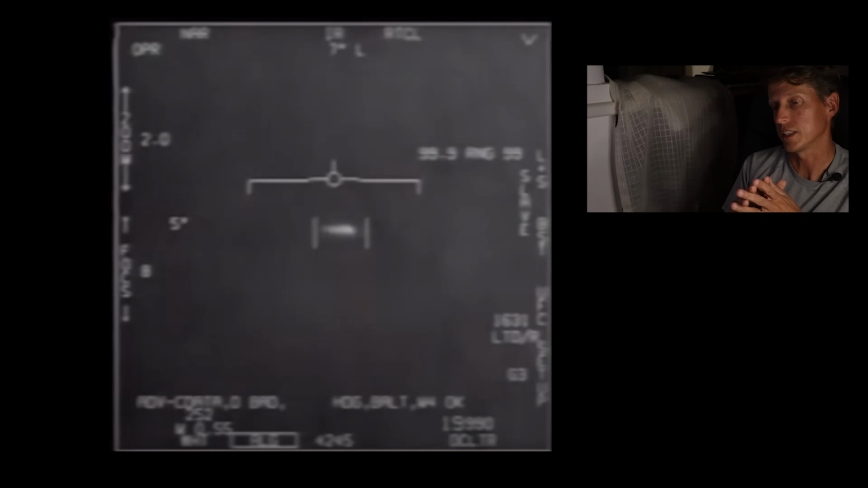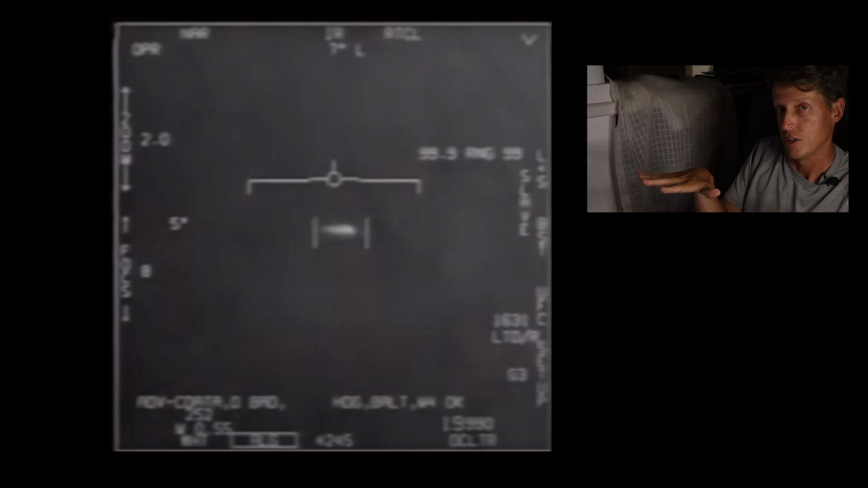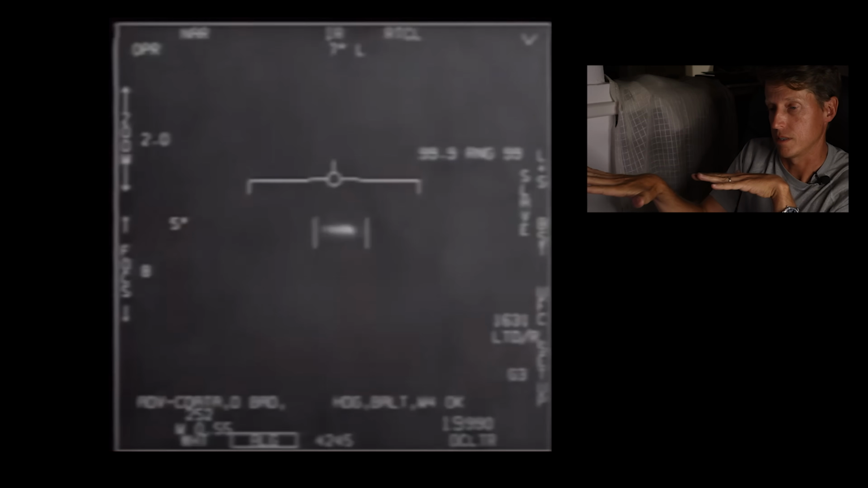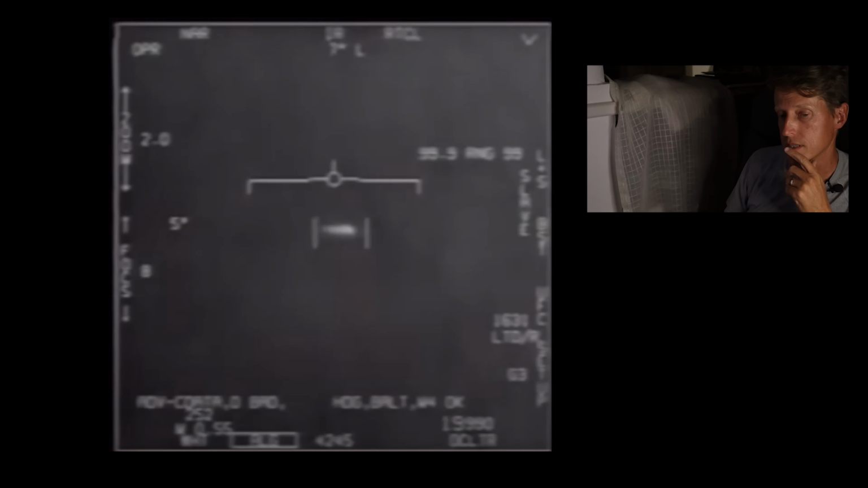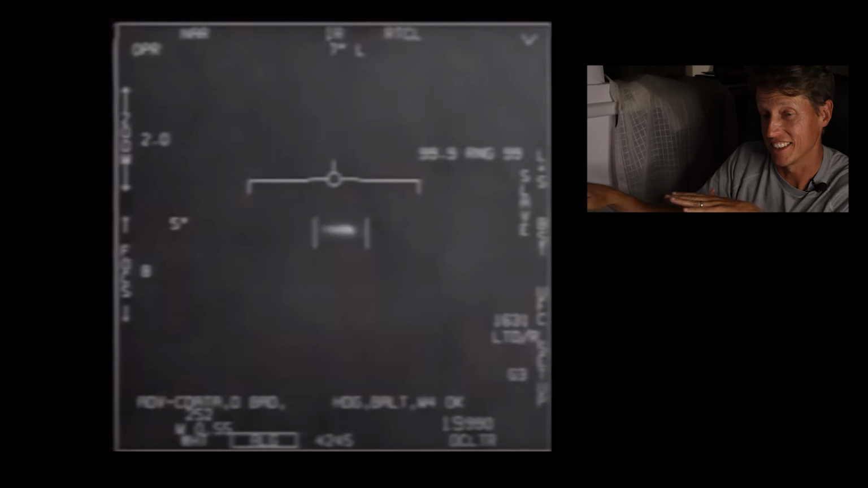For an F-16 at that altitude, we're basically going pretty slow. Right behind it, that's only like 260 knots maybe at 20,000 feet. I was never good at that math. So he's basically just following behind this thing, just videoing it.